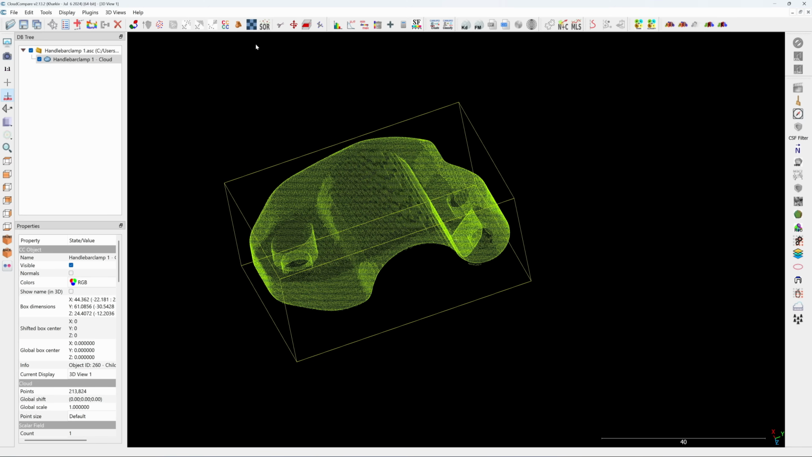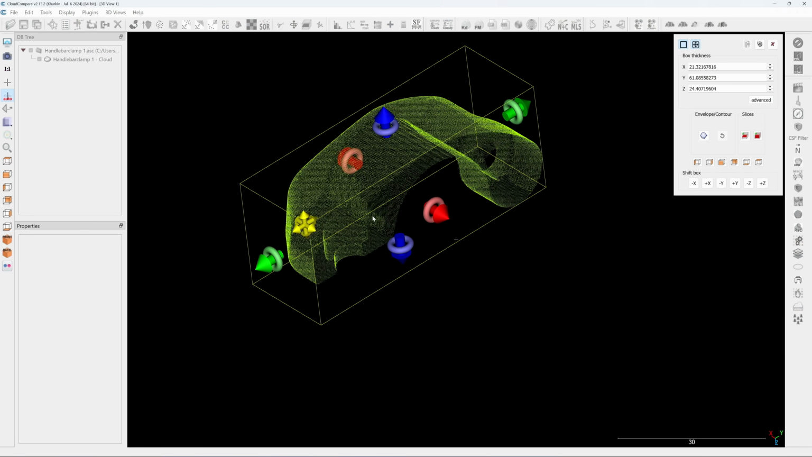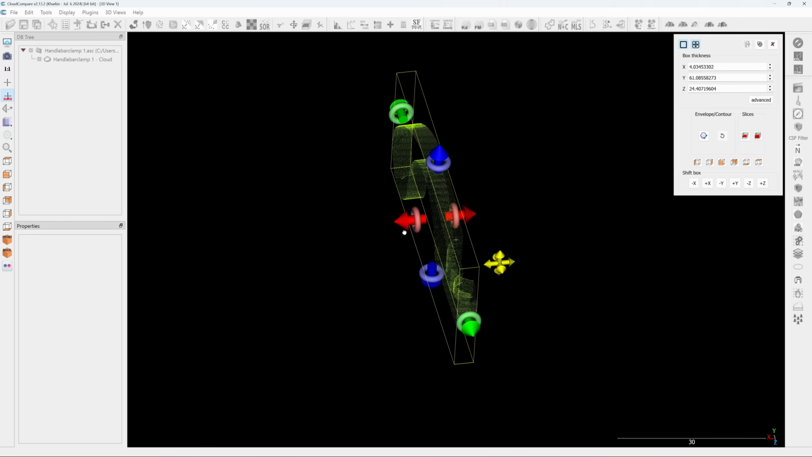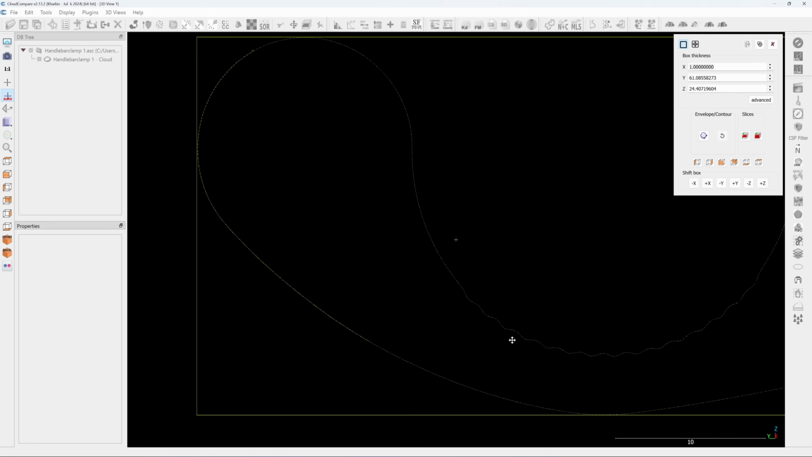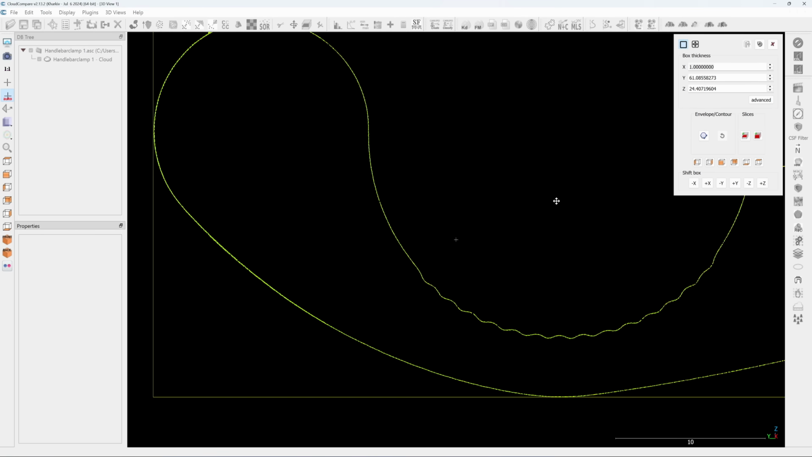Next I'm going to check the quality of the scans. Slice it to a very thin layer. See, you can see the precision of the scan. You have very clean and thin lines.